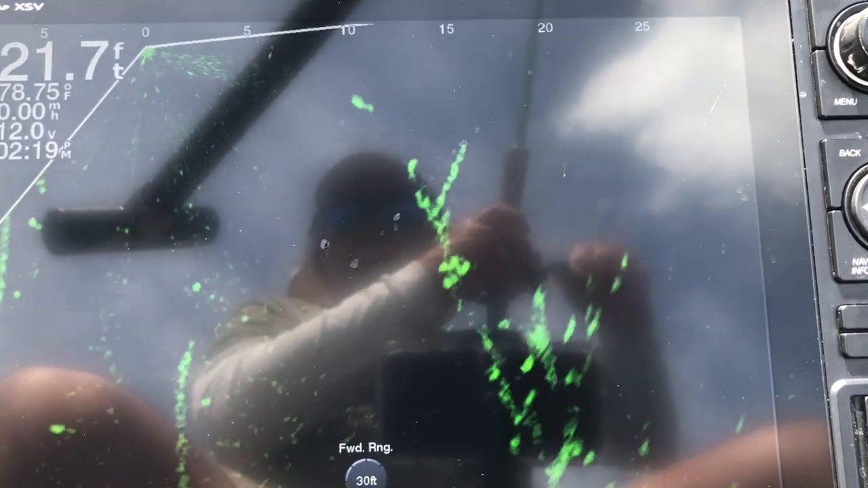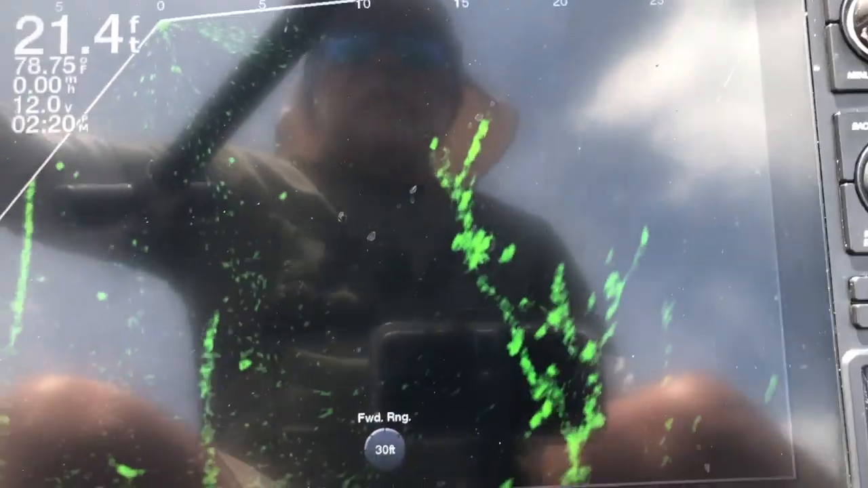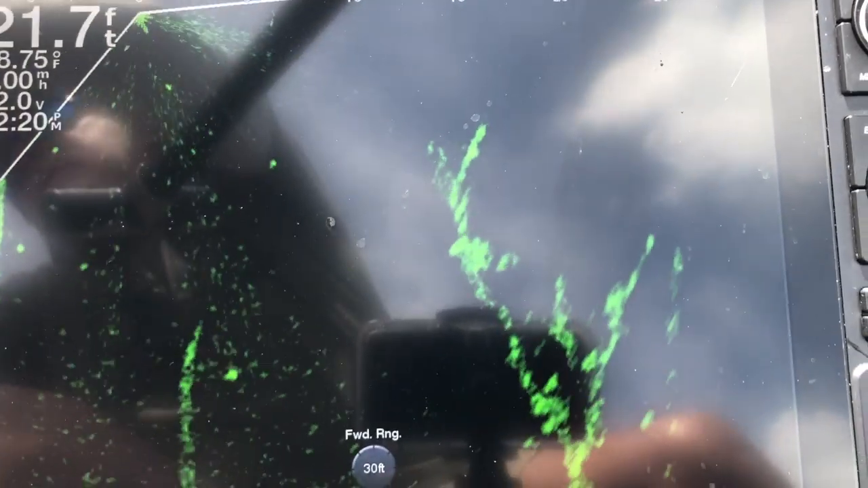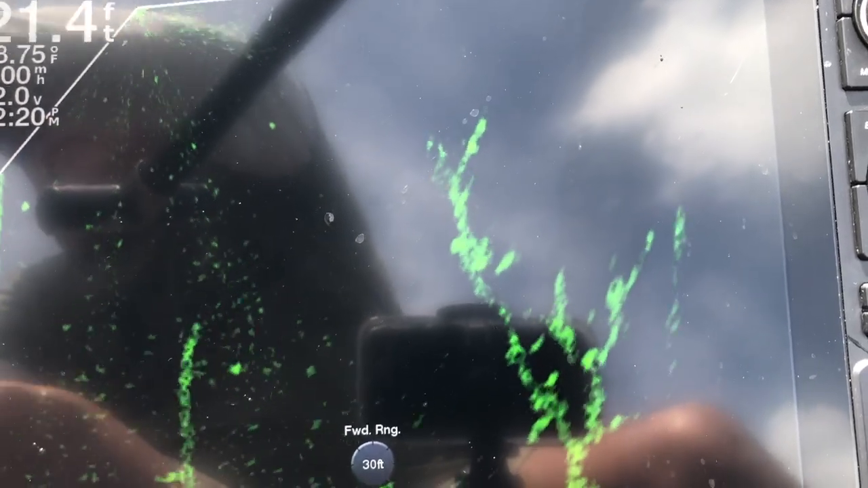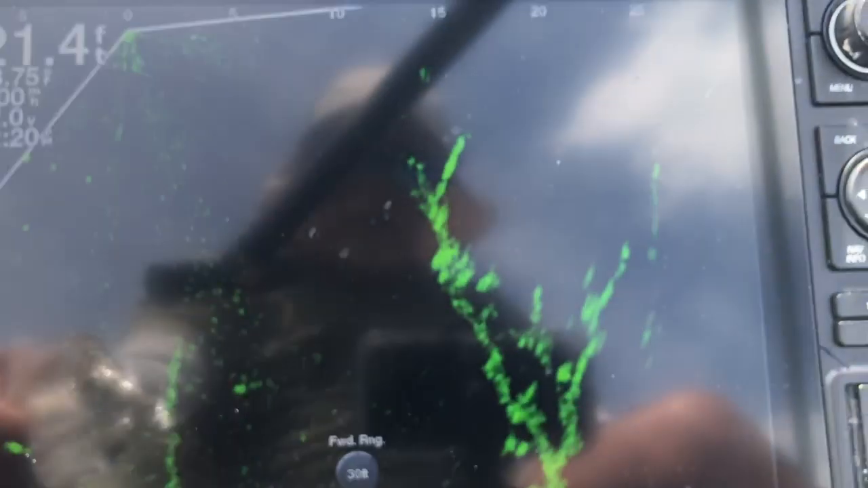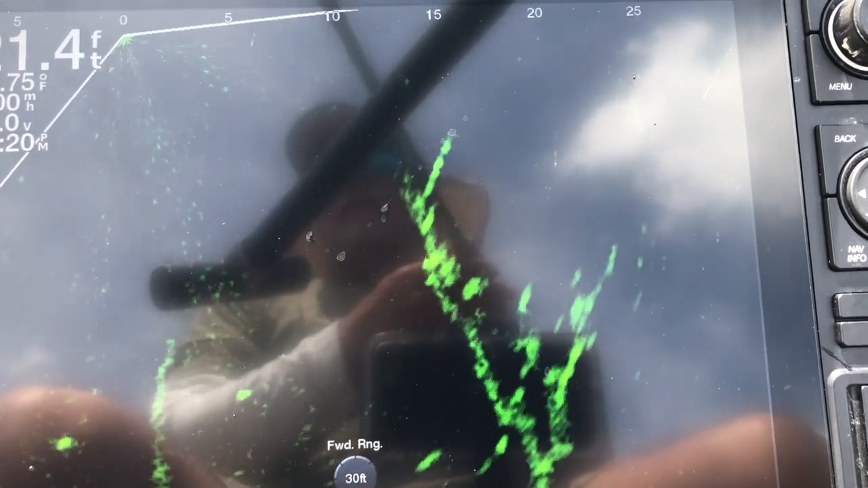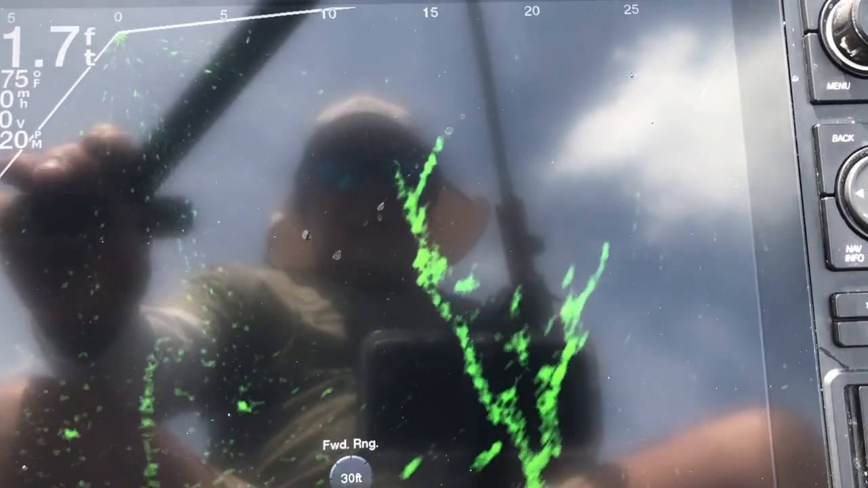Come on up here. Nice little crappie, a little white crappie. Simmer down. Little white. Throw him back. See if we can't catch another one.